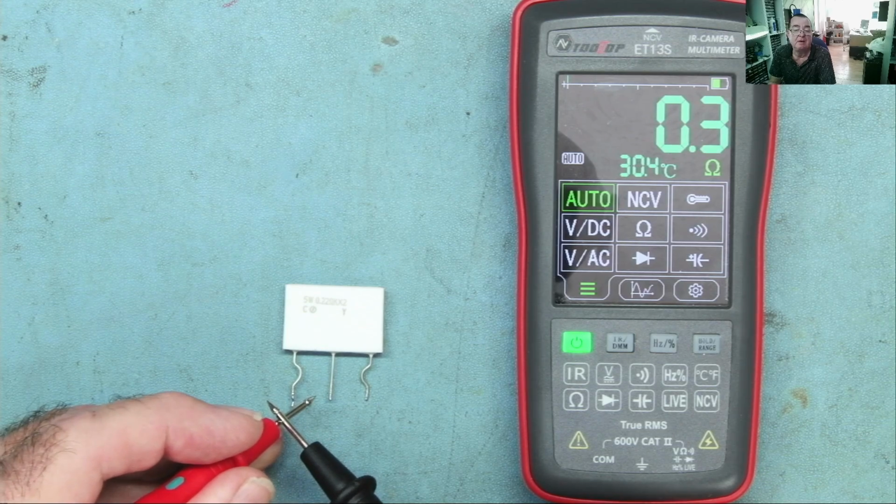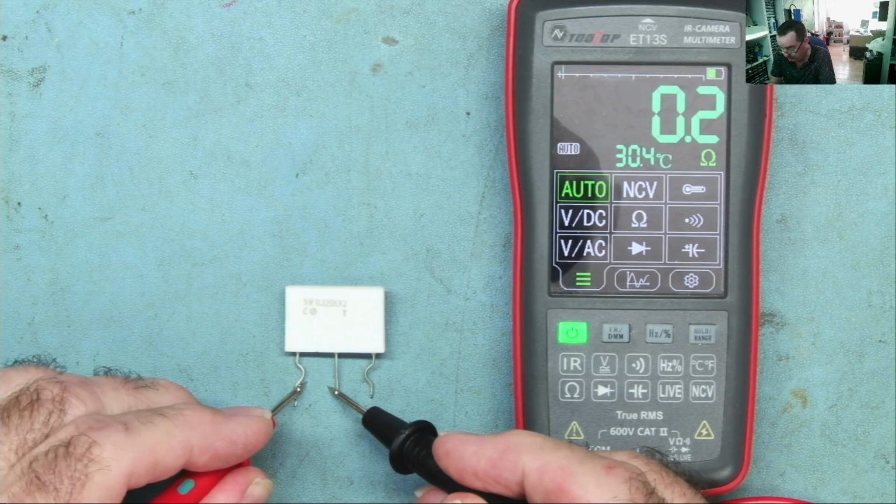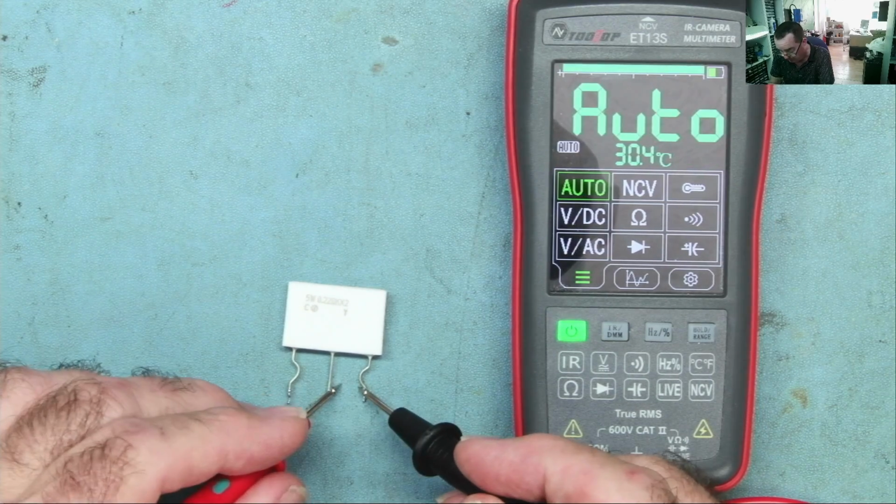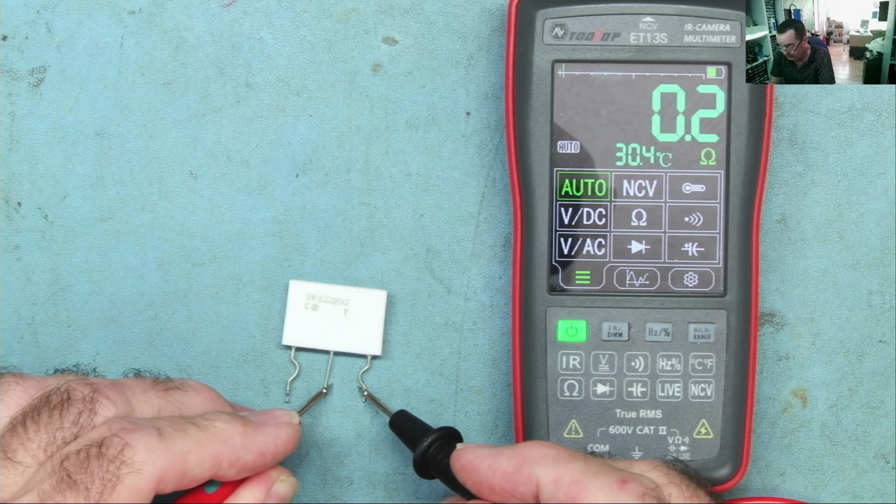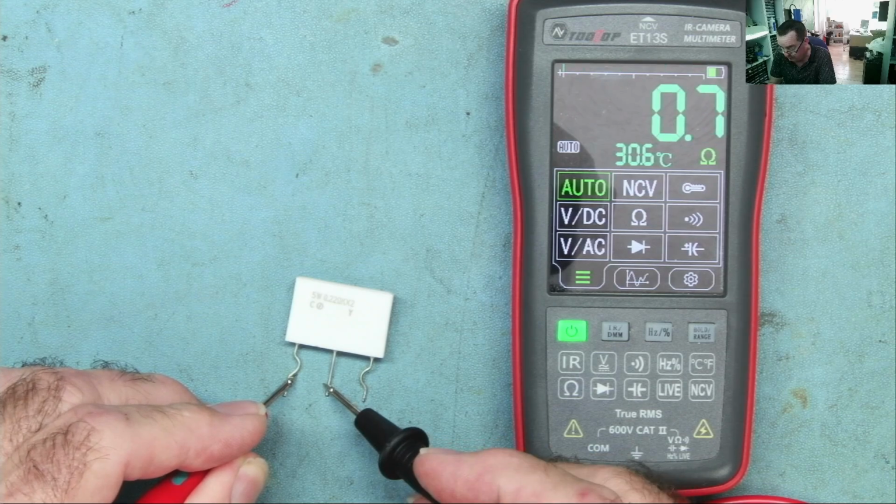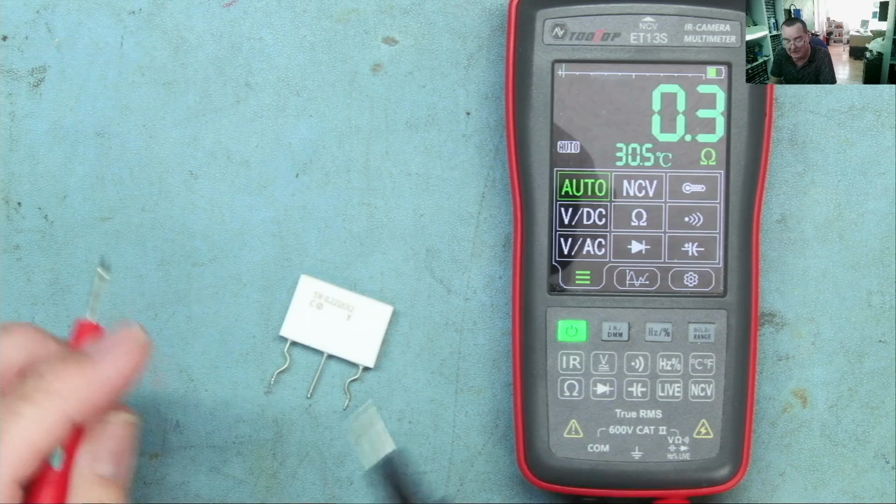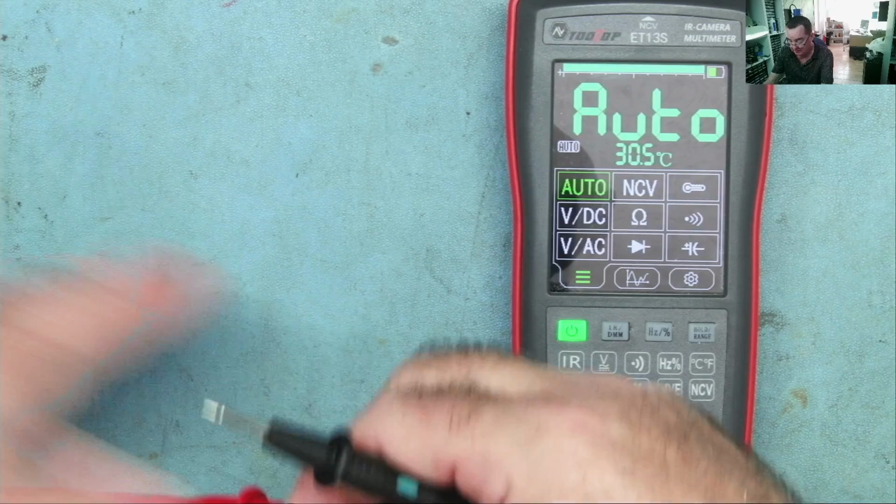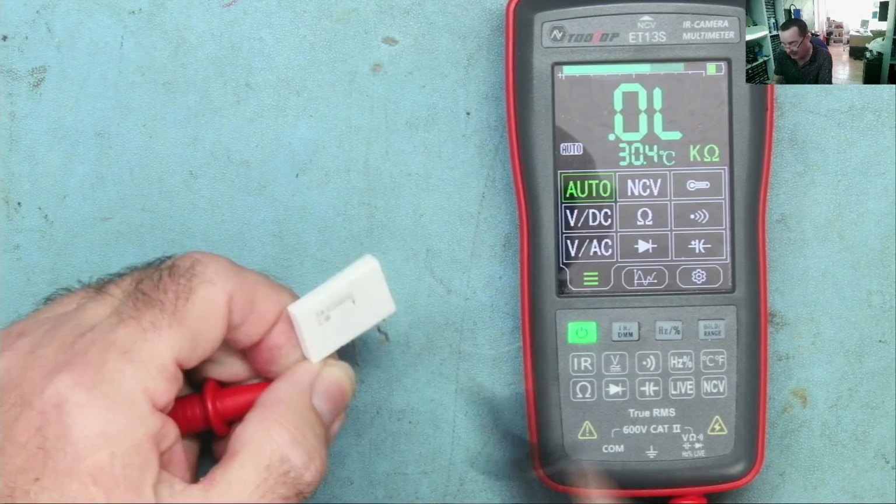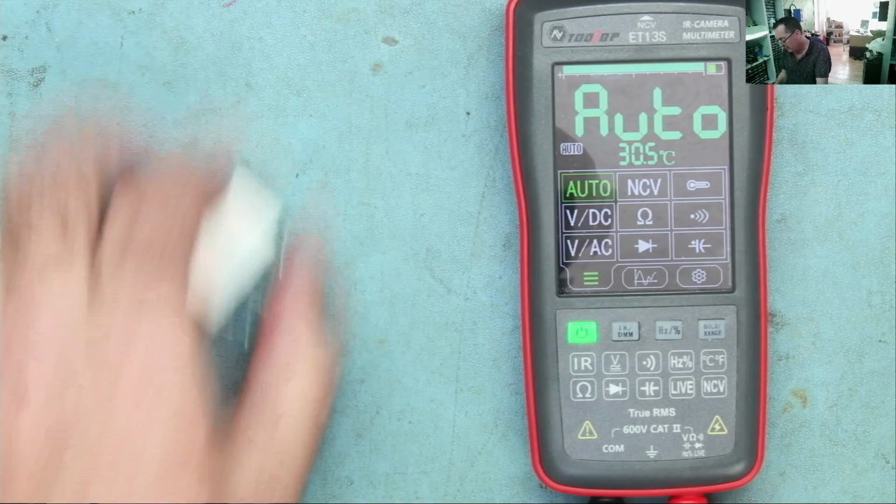Okay, so resistance range. What does this read? 0.1, 0.2. Then it goes to 0. This is a problem a lot of multimeters have with low value resistors. It's actually got that one, 0.2. Oh, okay, no, it is reading it, I'll be fair. And then if I go across the resistance, should have 0.4. Yeah, that works well. A lot of multimeters, my Fluke, for example, won't do it. They read 0 quite often.